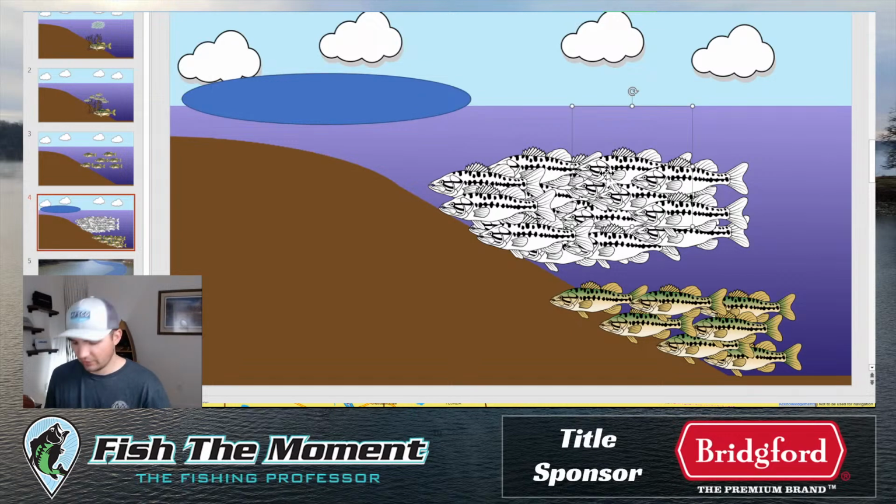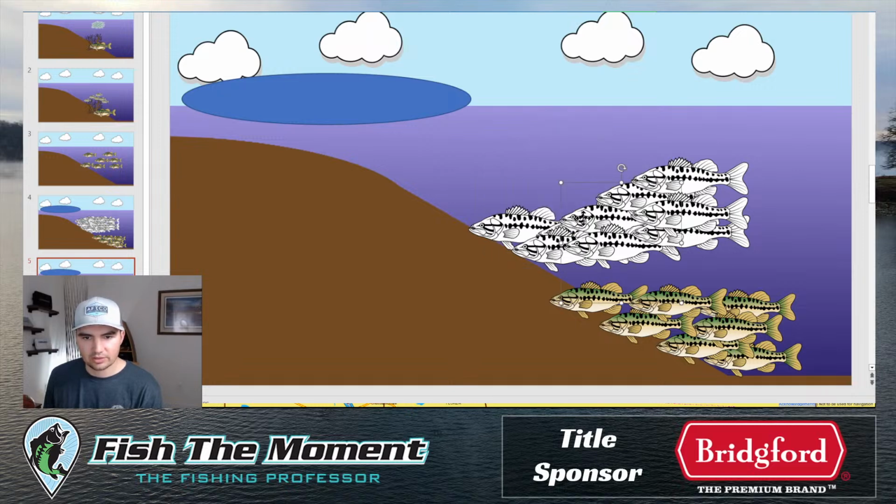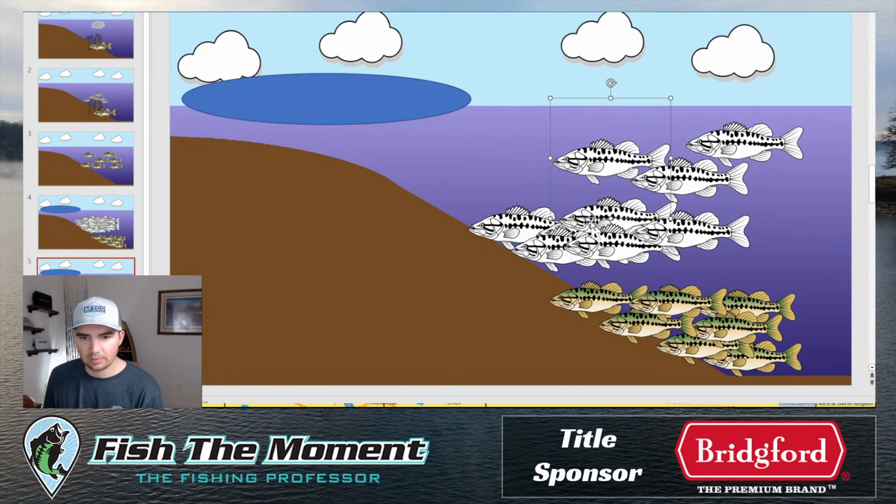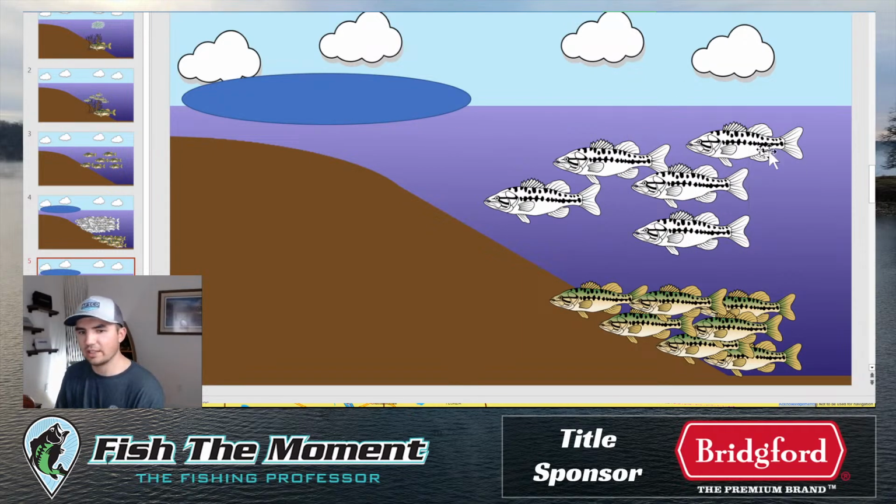A lot of times what you're trying to do is, let's say I'll duplicate this. A lot of times you'll have a situation where the striper, I'm getting all my terms messed up, the striper will be sitting up here higher in the water column, like this. And those bass, again, are underneath them. So you have to basically try to get a bait that falls fast enough past those striper that will actually get down to the bass.